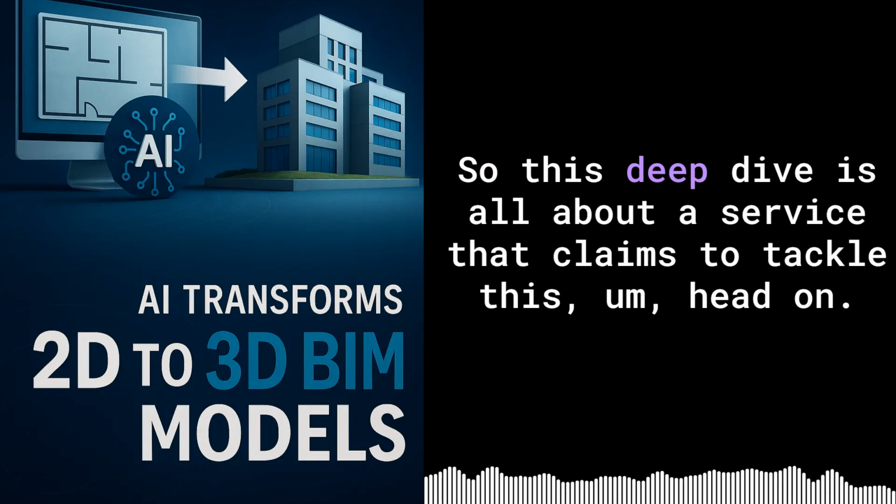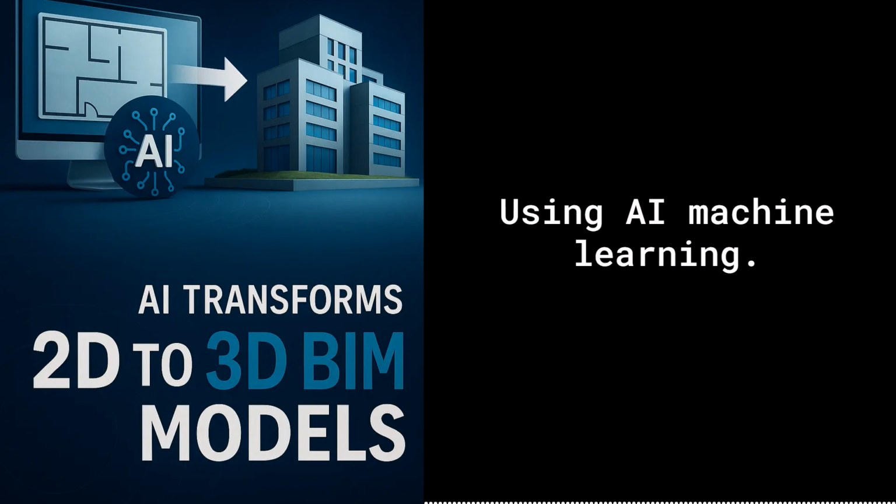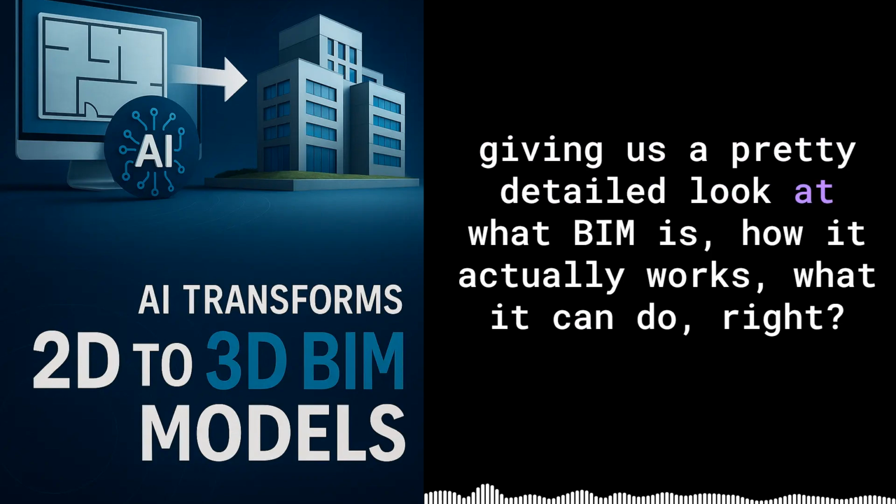Exactly. So this deep dive is all about a service that claims to tackle this head on, using AI, machine learning. It's called BIMify, from a company in Sweden. They say they can automate that conversion. And our insights today come directly from a source giving us a pretty detailed look at what BIMify is, how it actually works, what it can do.